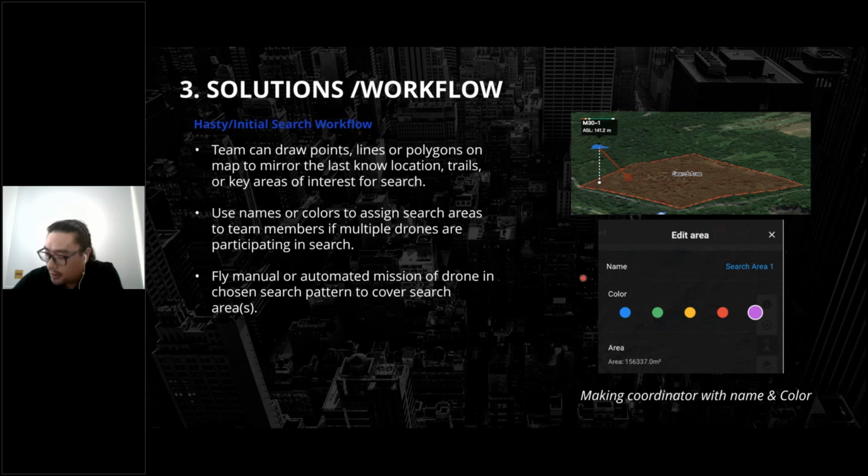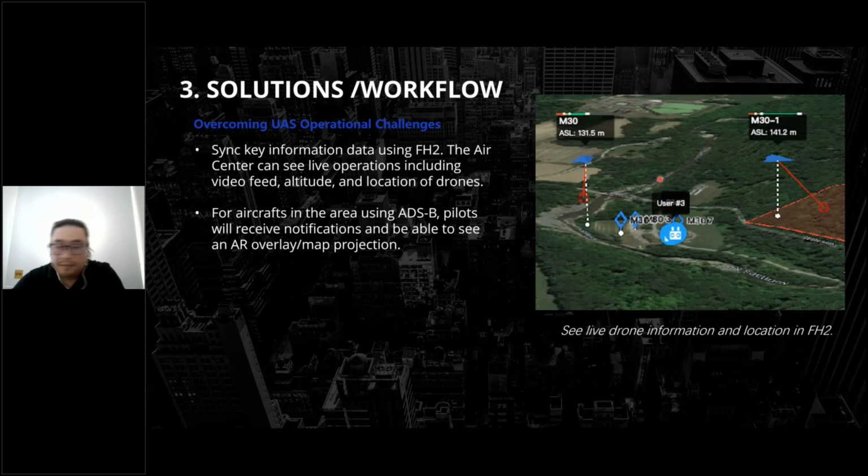And one team can be checked up with the handle manual or automatic mission from the M3T to search pattern around. And sync everything with the data, picture, video in the Flyhub 2 project, zone by zone, and combine it.